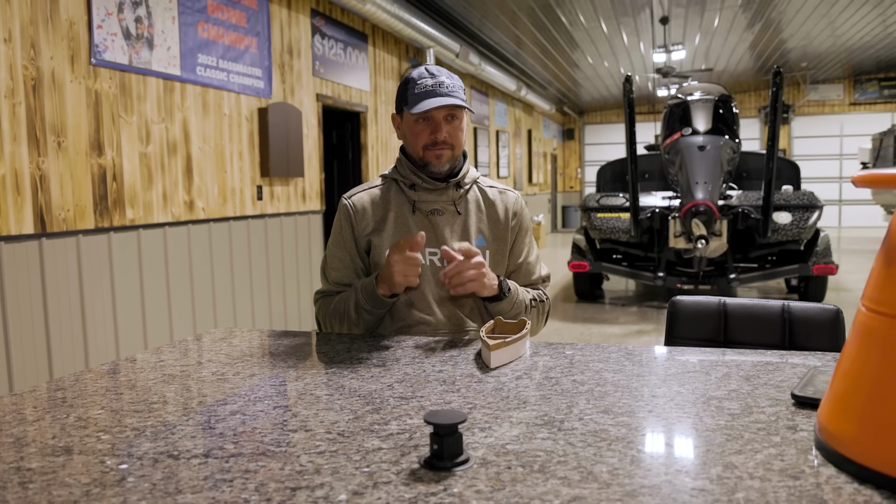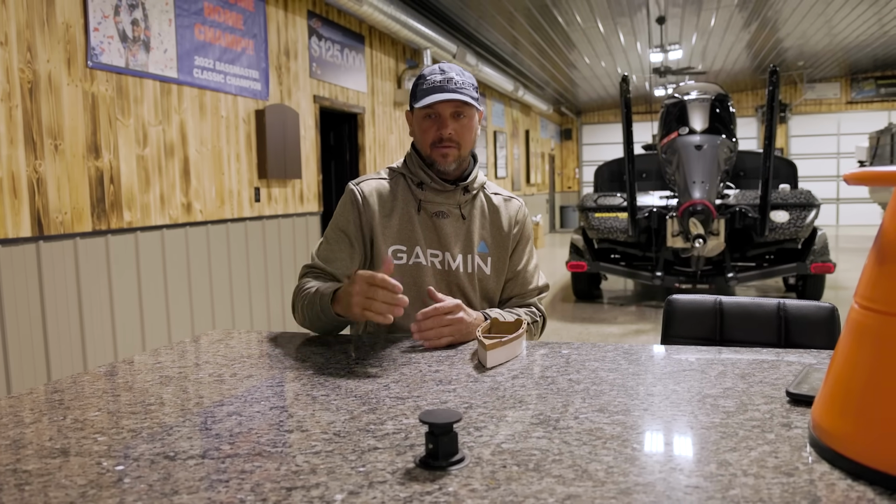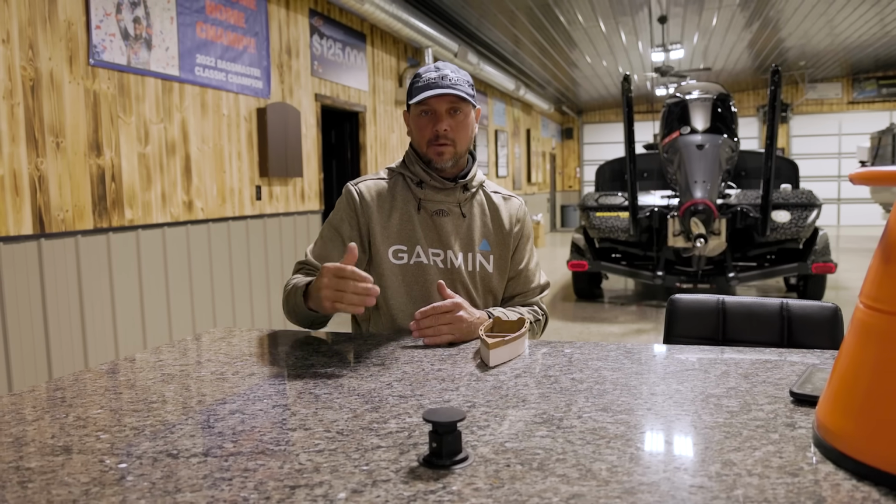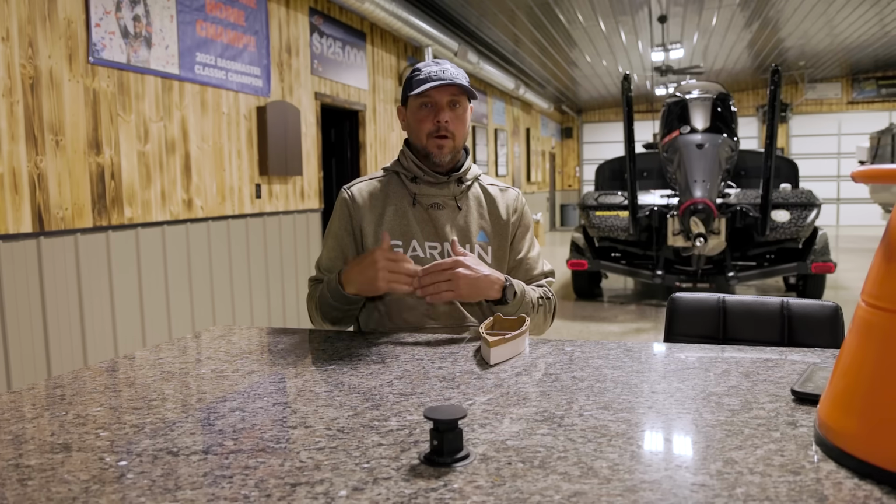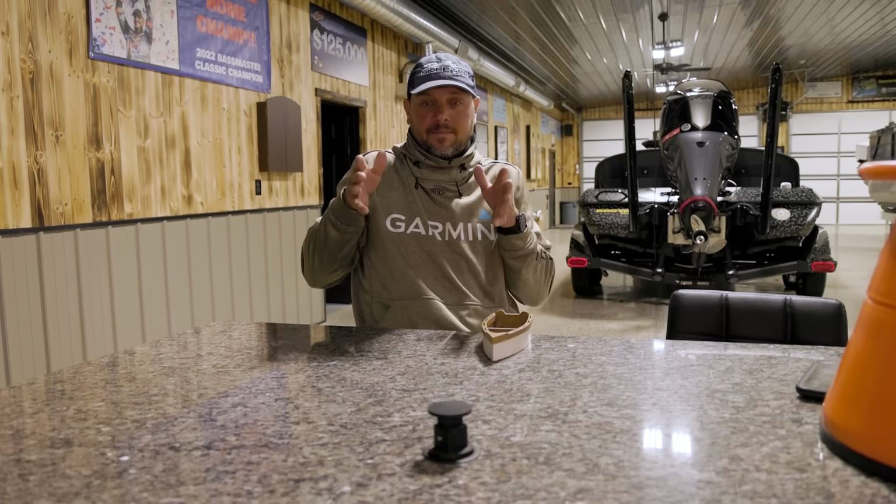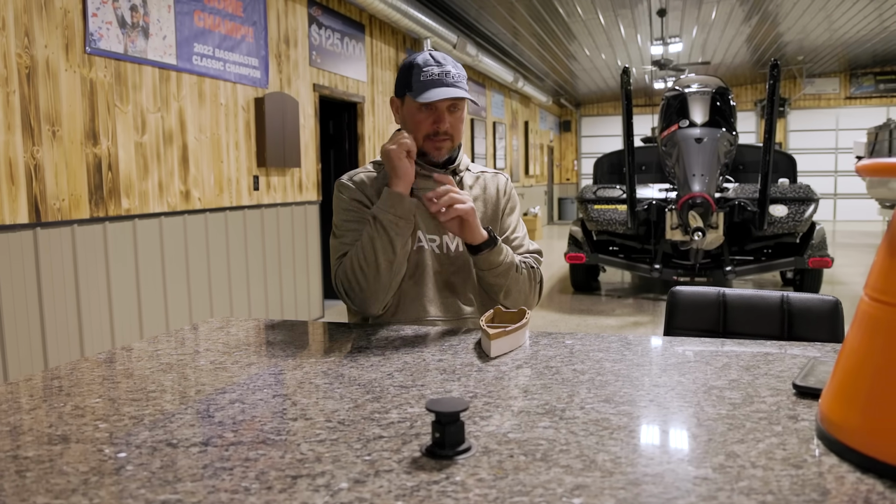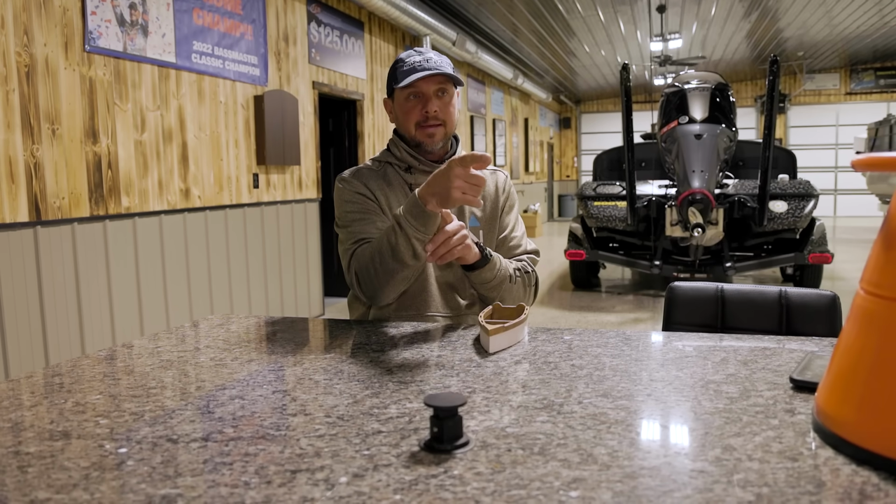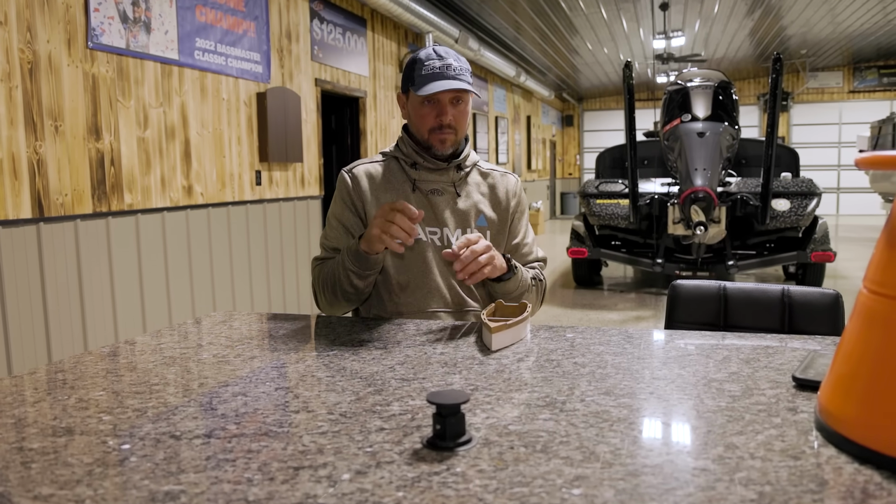When I see that fish, for some reason I don't think of it in feet. The easy way for me to do it is boat lengths. Almost everybody's boat is 20 foot long, so I know about what my boat length is. Whenever I see it, say it's at 40, it's like, all right, it's 2 boat lengths. It's pretty easy whenever I put it in that, and I can typically always hit right where I need to be.